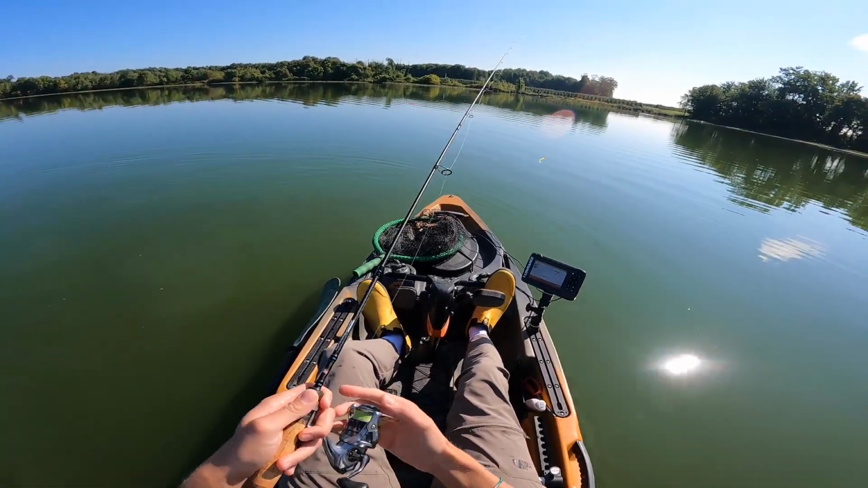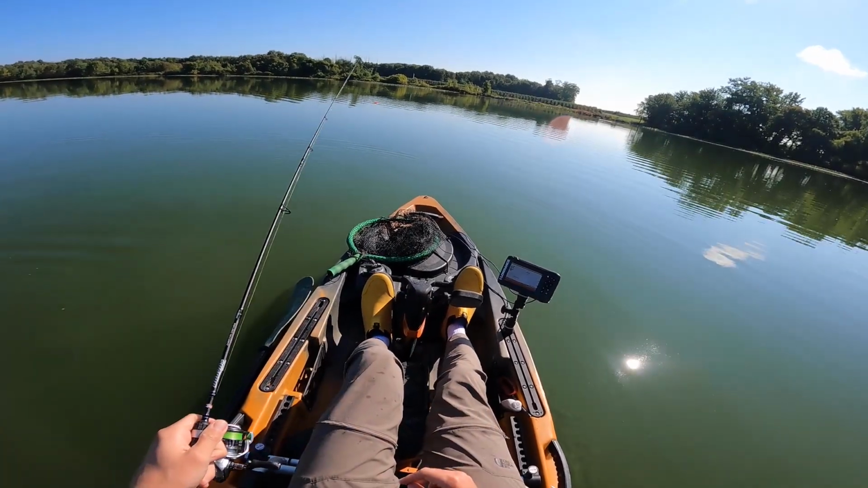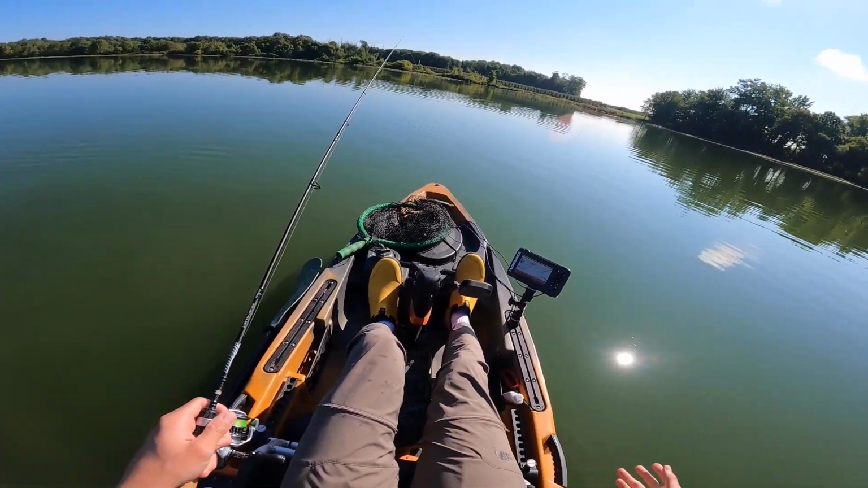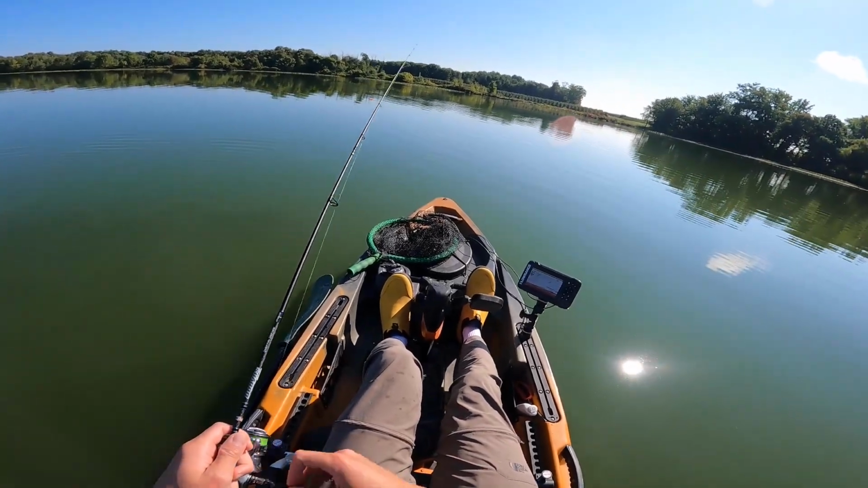Sometimes with crappie, it's like there's just a cloud of them. In this case, there's fish every 10 to 15 feet, and they're kind of in 2s and 3s. They're not in a group of 50. There's probably hundreds of fish in the area, but they're probably just spanned out all around the area.